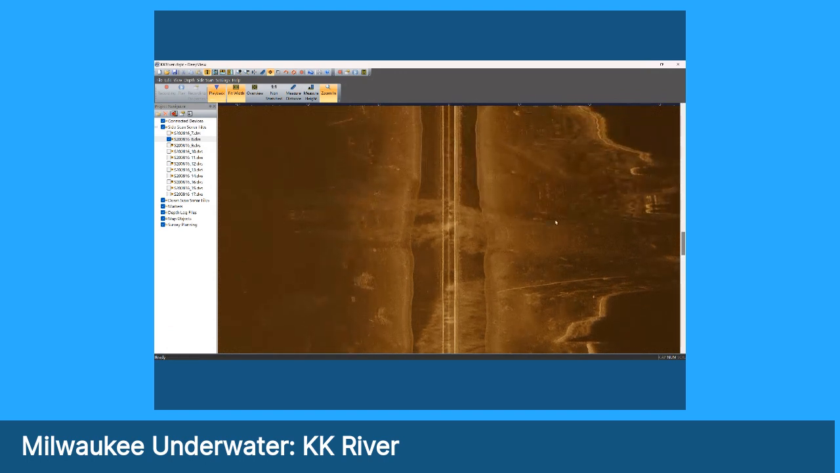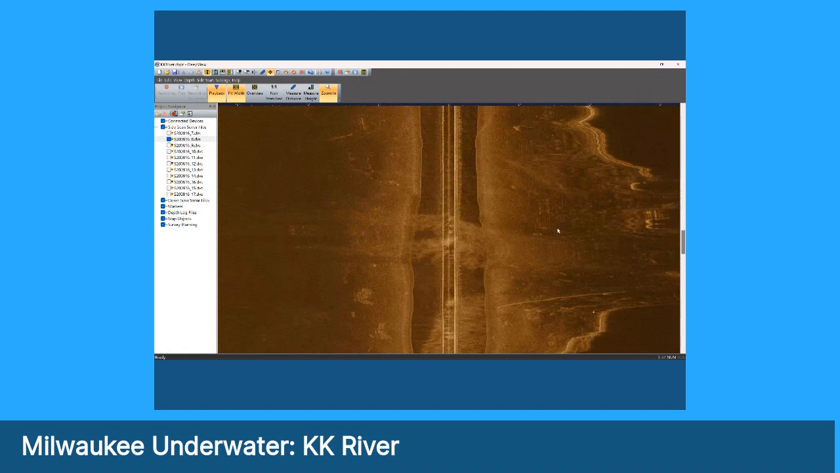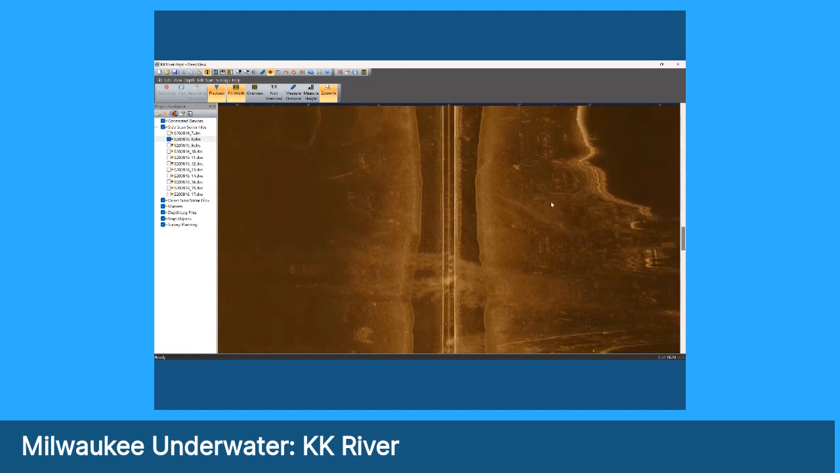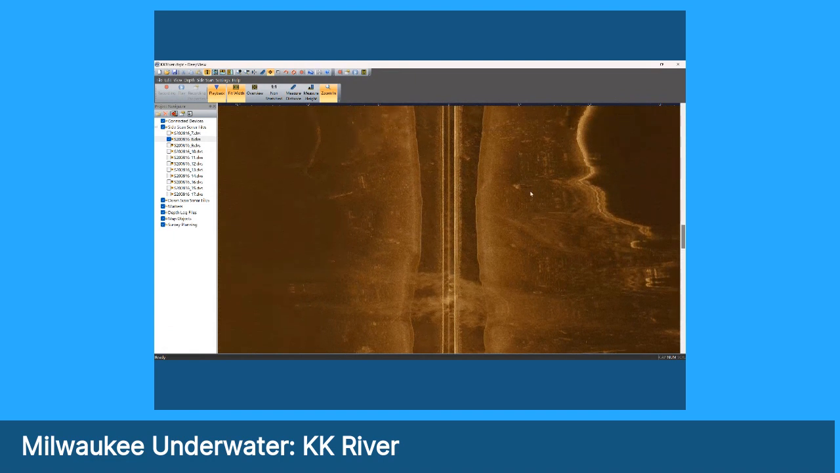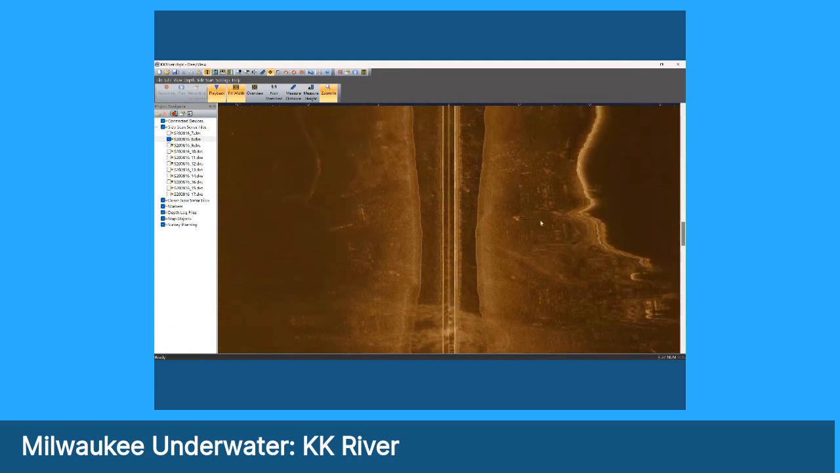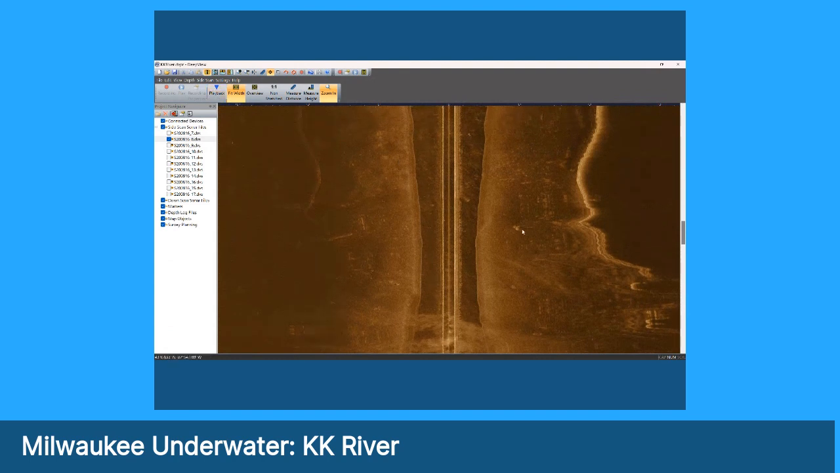Okay, you can see some more tires on the bottom. They're kind of stretched a little bit. They're not perfectly round because there's a little bit of stretching going on. Here we have another object on the bottom off of this little point. That's fairly good size. We're not exactly sure what that is. I'm going to go ahead and measure it.